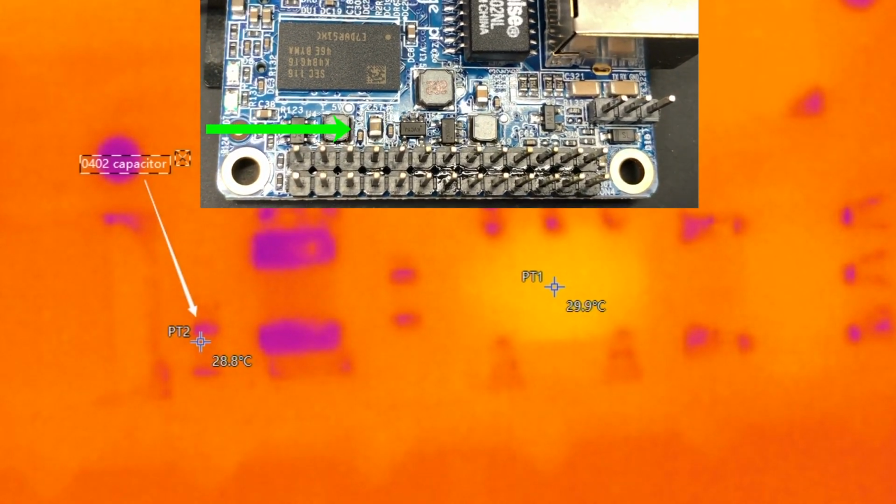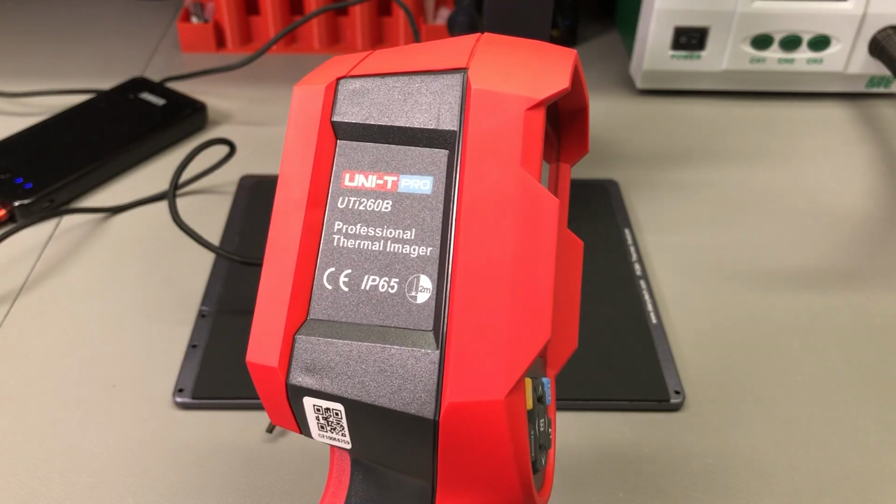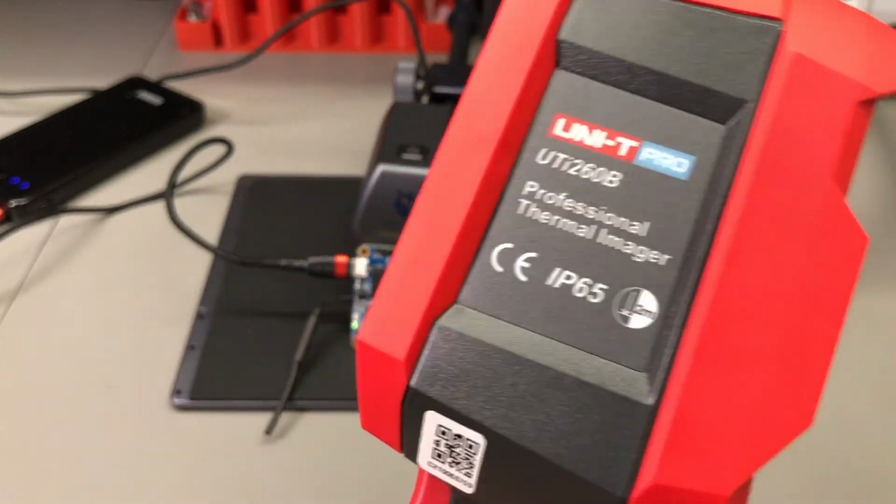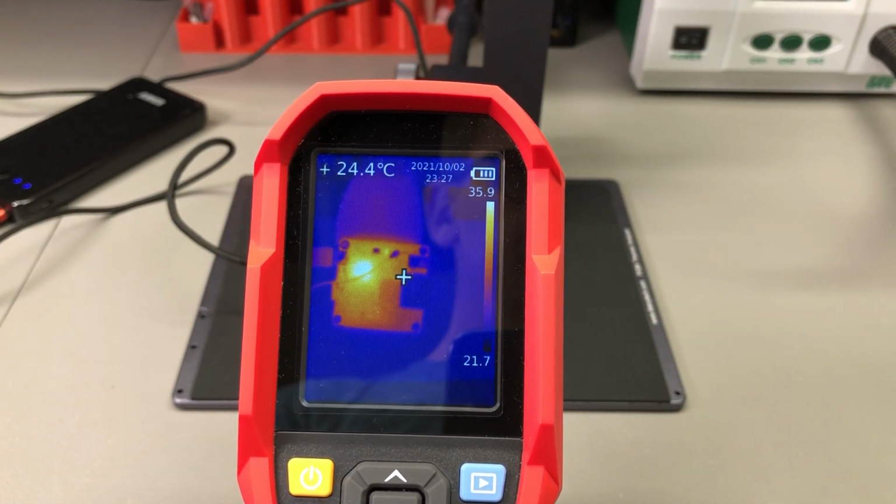You can really zoom in with this camera and find the problem. You can literally pinpoint an 0402 passive, possibly even smaller, and you can find your fault in a matter of seconds. Now, if you try to do this with just a normal thermal camera, it would be impossible, just because it has a fixed focus, and that prevents it from getting a clear image up close.